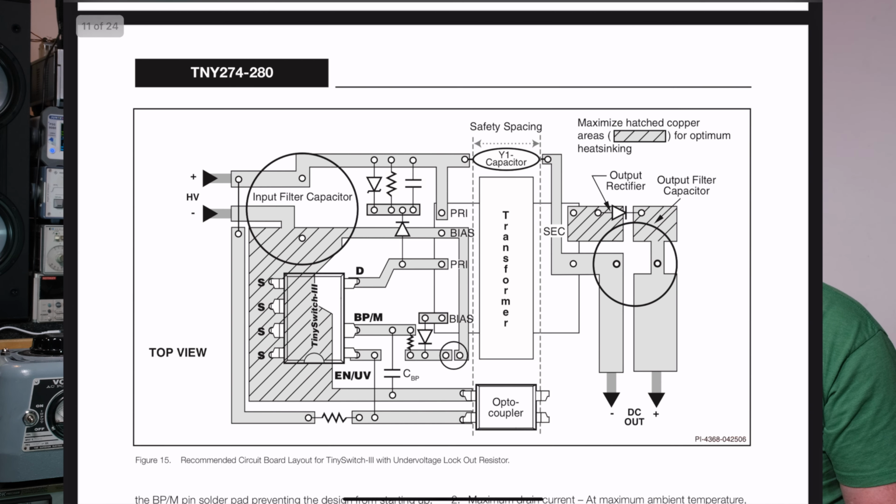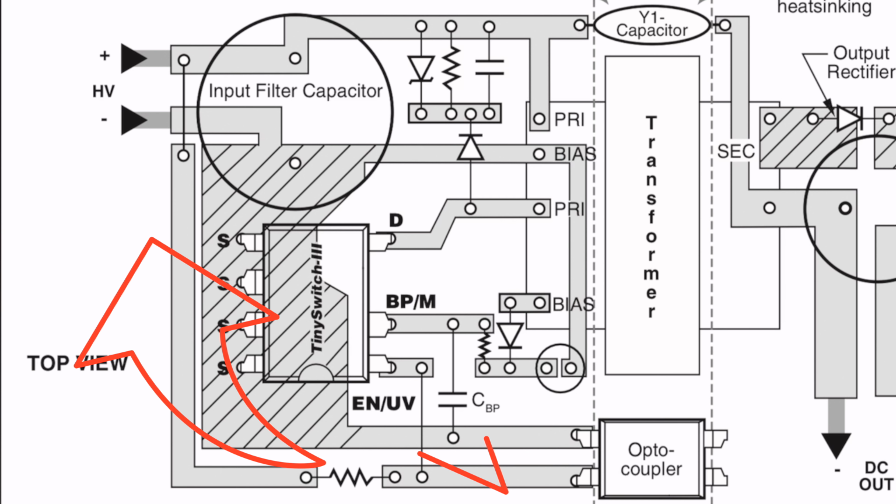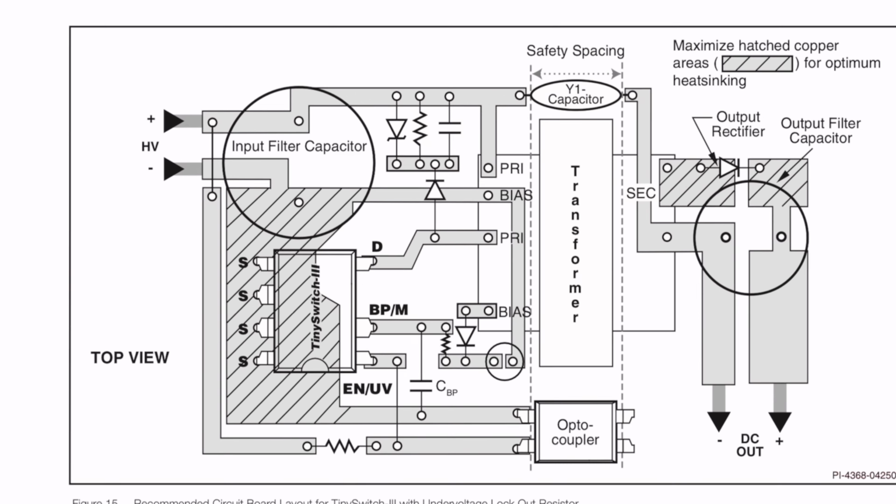All right, so here's an example layout. Now look how tight this is. Inputs on top left, comes in, there's a chip, you've got your ground, and the chip's right on it. The source pins are right there. The drain is right off the primary transformer. So you've got the source pins and the drain pin real close to the transformer. When it's switching, there's a power loop right there, a current loop, and the current coming off your bulk input capacitor is going to come through the primary winding, down through the D of that chip and over to S and right back to your filter cap. So it's a really short loop.